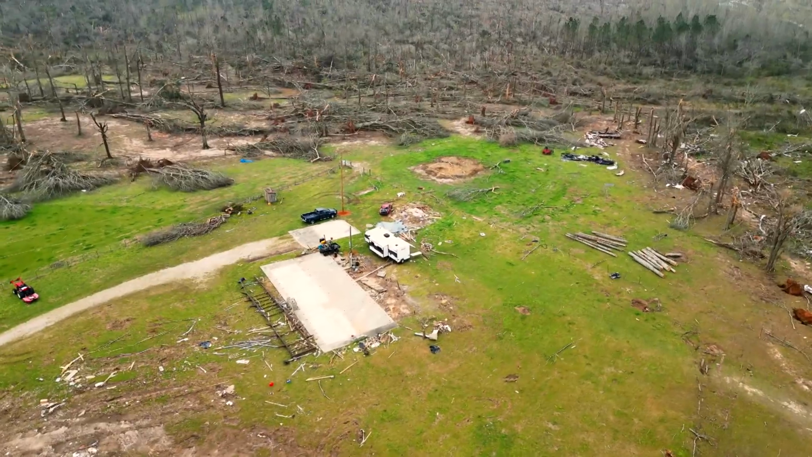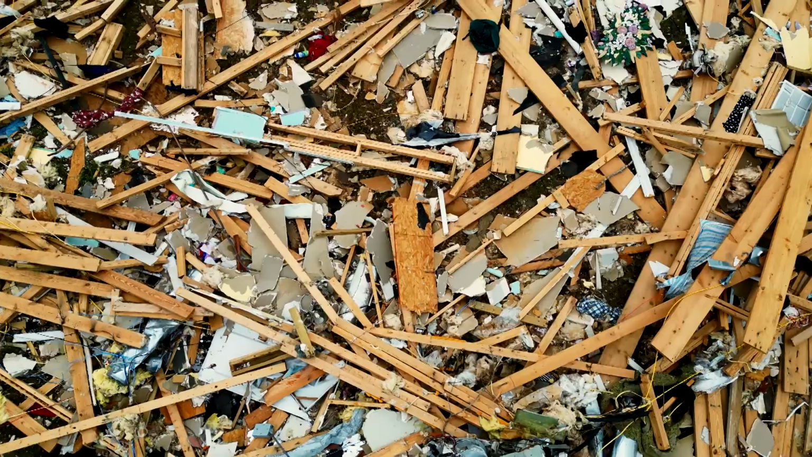Alright guys, well, I'm loaded up, backing out of the driveway. We've got a 2-hour ride in front of us going south to Tylertown. And for those that don't know what happened in Tylertown, 10 days ago, a huge tornado went through and just devastated the area. And so I just got a phone call not too long ago about a family that lost everything. Lost their house. They were in their house when the tornado hit.